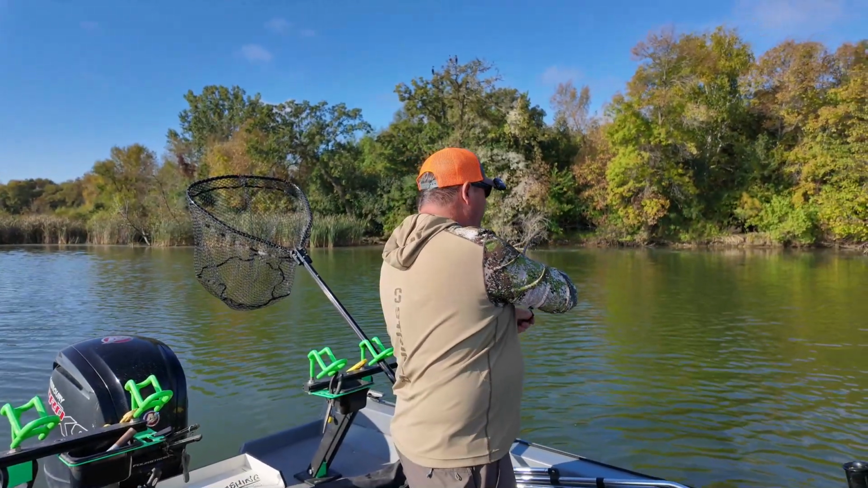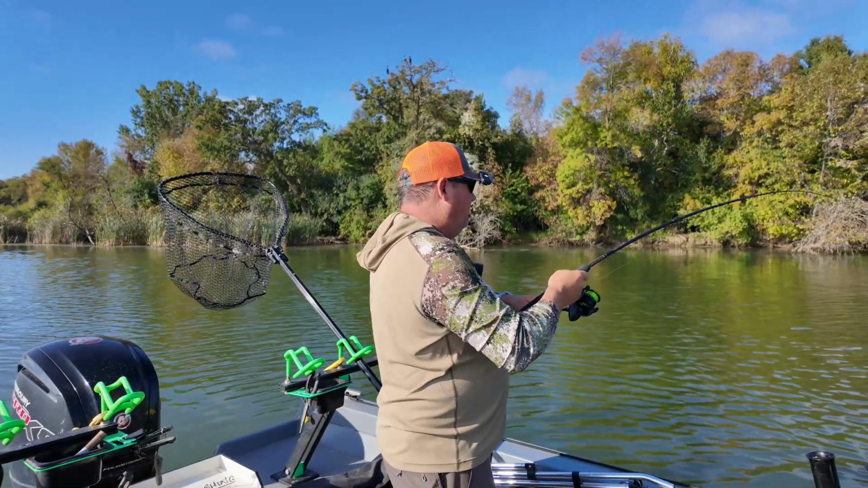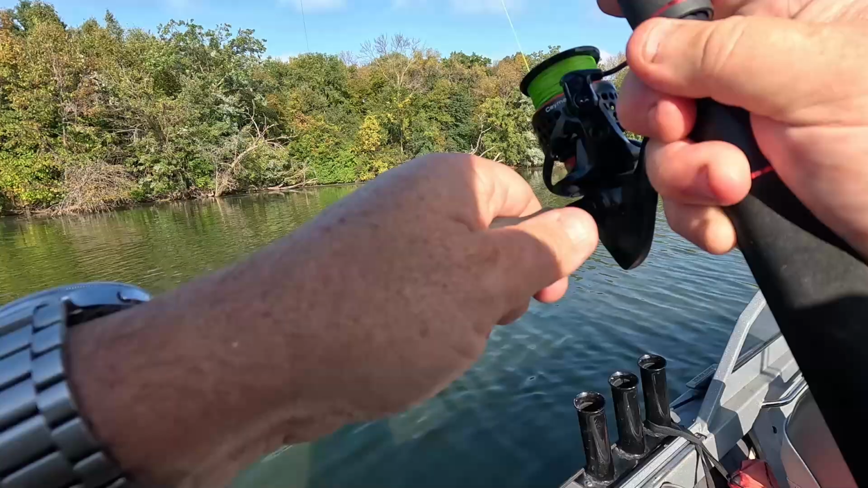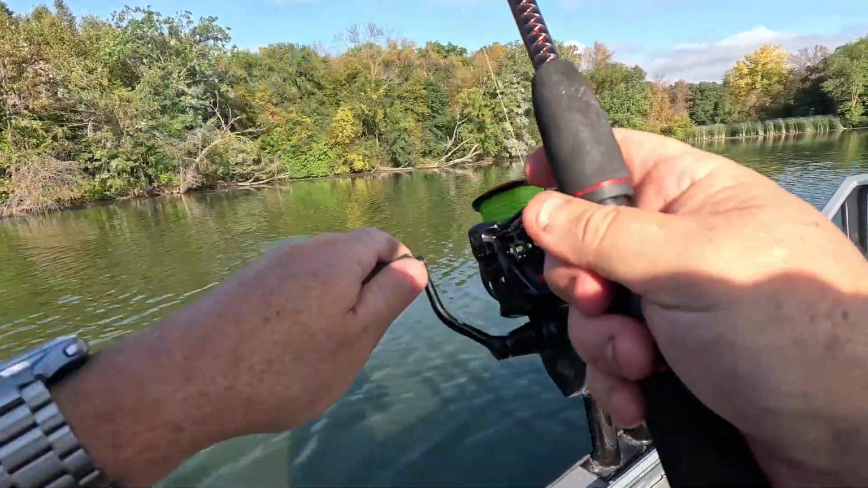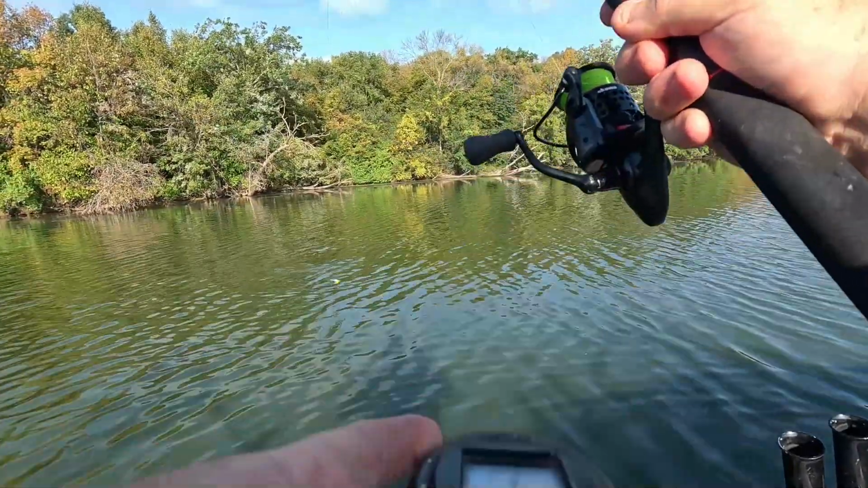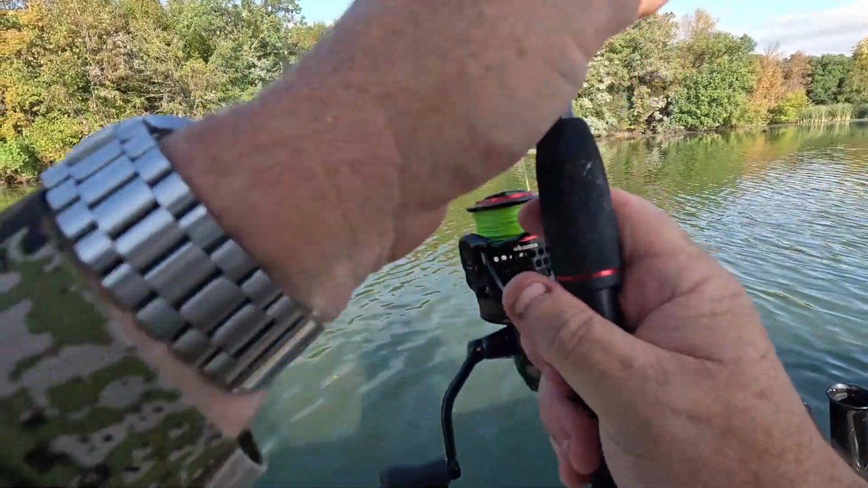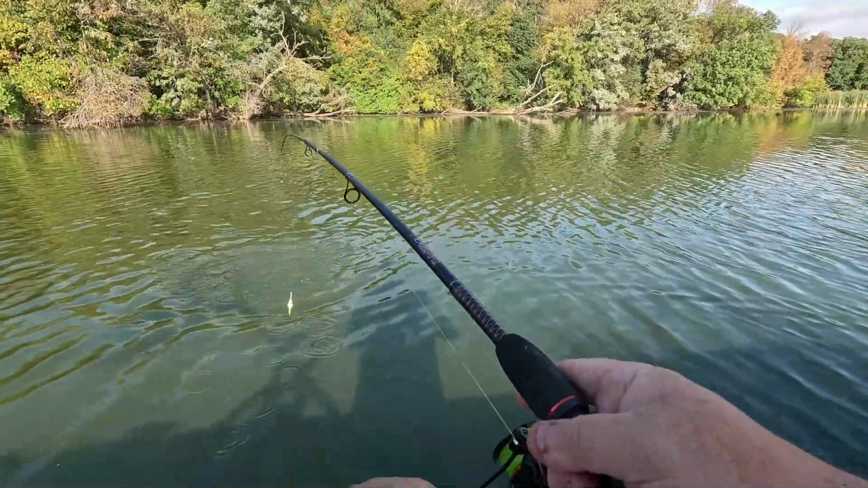Man, this one got hammered. Not sure if it's a catfish though. Almost took it like a big pike or something, the way he just took it and ran. Must be a catfish though. Oh yeah. Pretty nice one too. Man, he smashed that piece of chicken. Ooh, that's a good one.